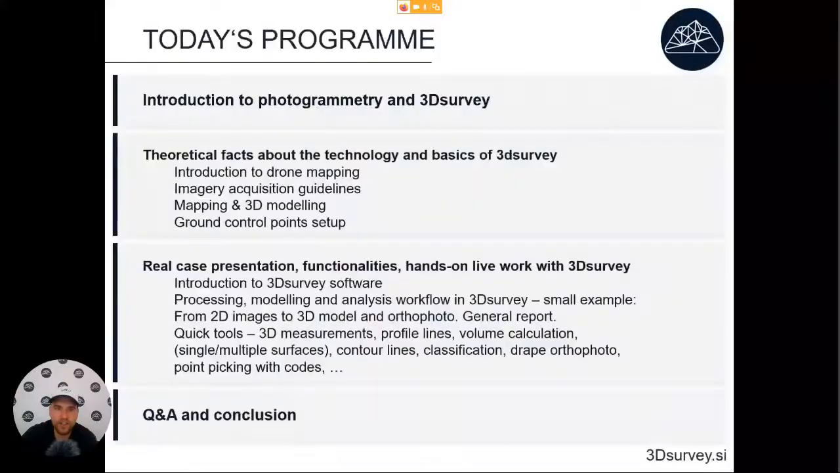Now let's talk a little bit about today's program. First, we will make a short introduction to photogrammetry and 3D survey. We will talk about the drones that are available for purchase, what their benefits are, and which ones make the most sense to buy. We'll also cover some theoretical facts about drone technology, photogrammetry and 3D survey, how to map with images, and how to do 3D modeling.